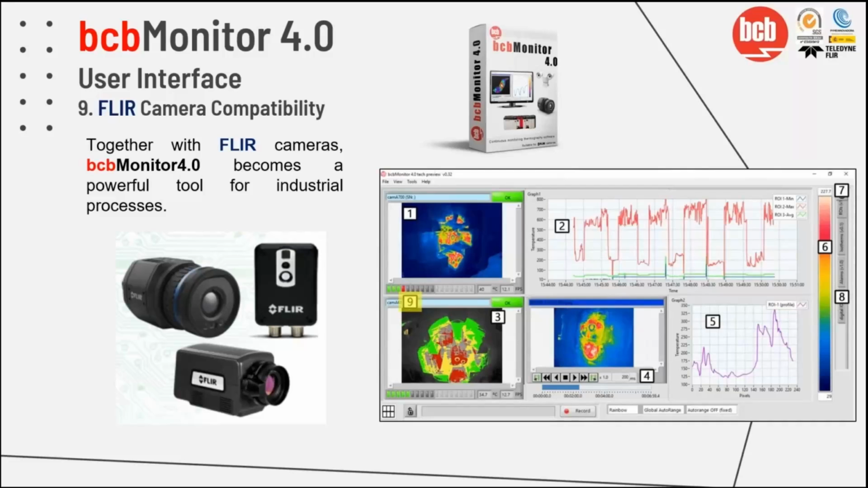As you can see, we were using a software. This software is called the BCB Monitor 4.0, which you saw there, the user interface. So actually, this software was developed for use with FLIR cameras. So together with these FLIR cameras, the BCB Monitor would become for sure a very powerful tool for any industrial process that you would have.